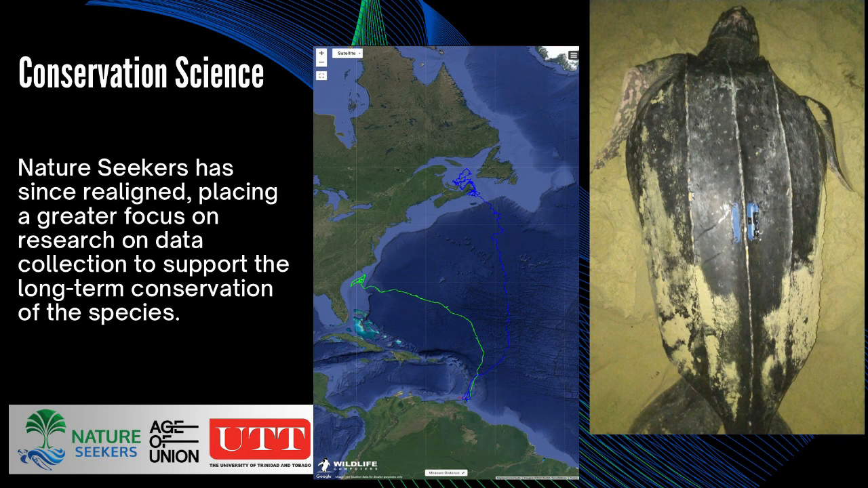So now Nature Seekers' focus has shifted a bit. While we're still looking at sea turtle conservation, we've shifted more to science and research. Within recent years, we started a lot of satellite telemetry where we track these sea turtles after they leave Trinidad and Tobago to see where they go. We figured out that most of the turtles we encounter nesting here head north to Canada, the Nova Scotia, Halifax area.